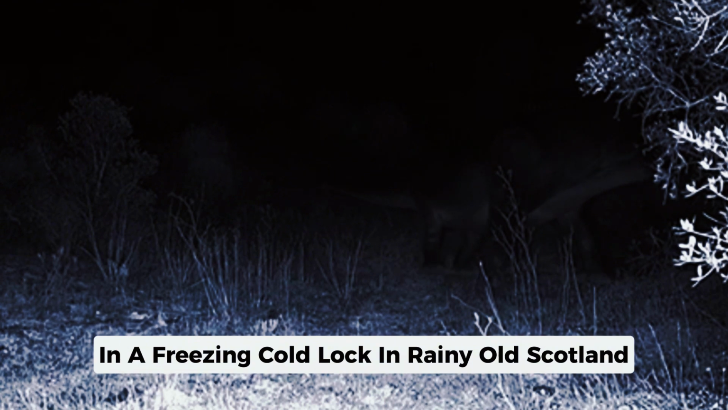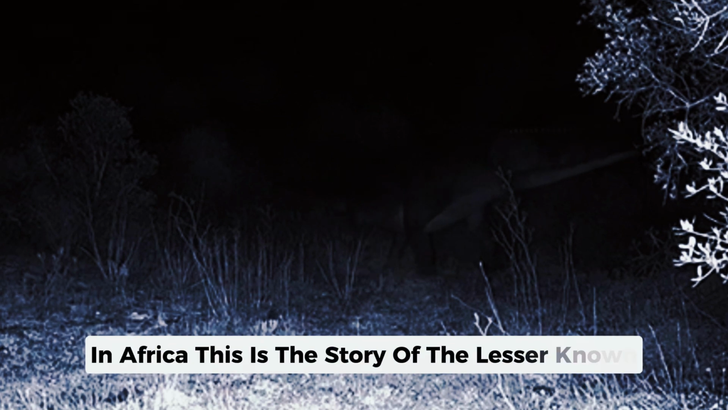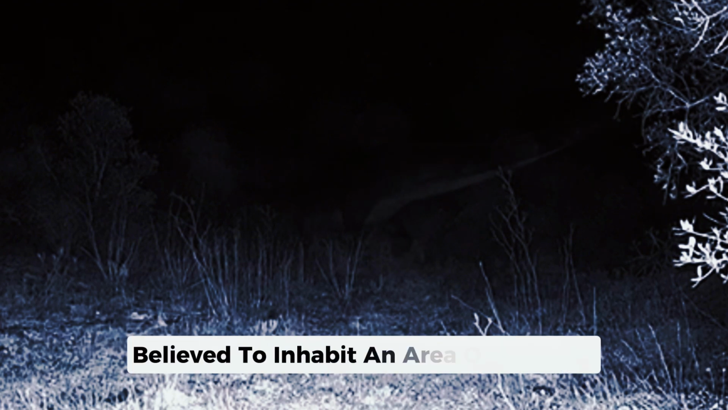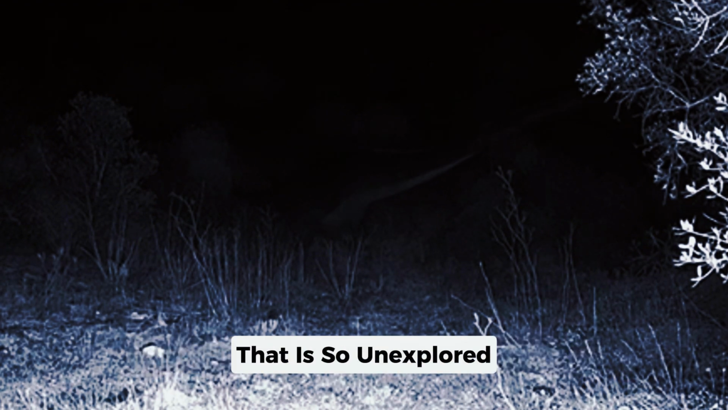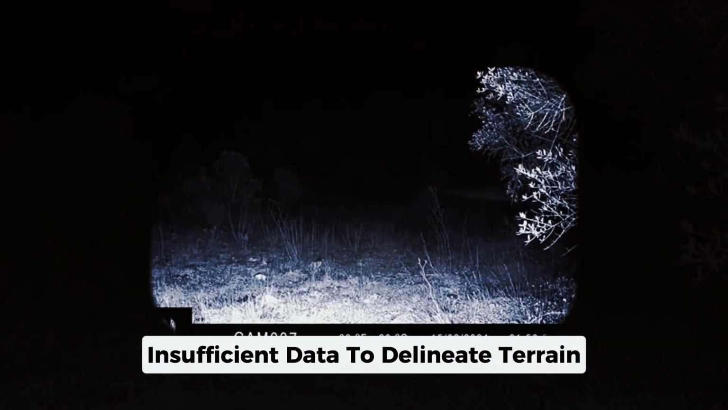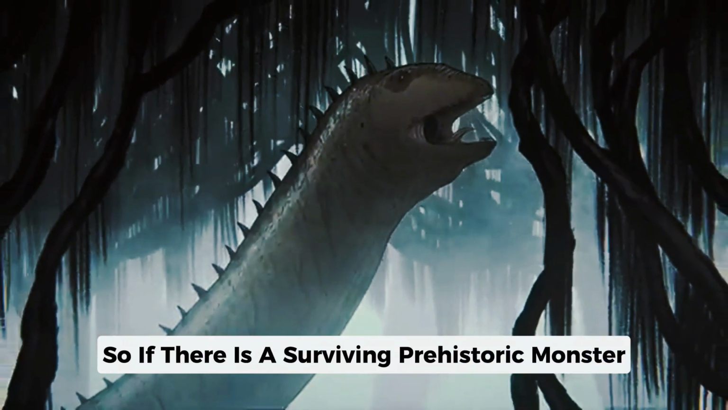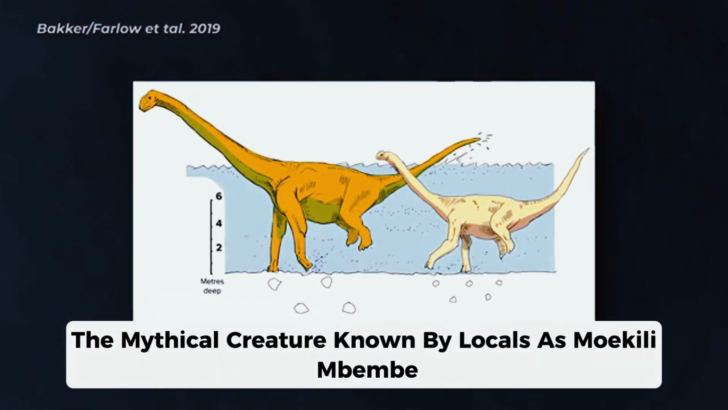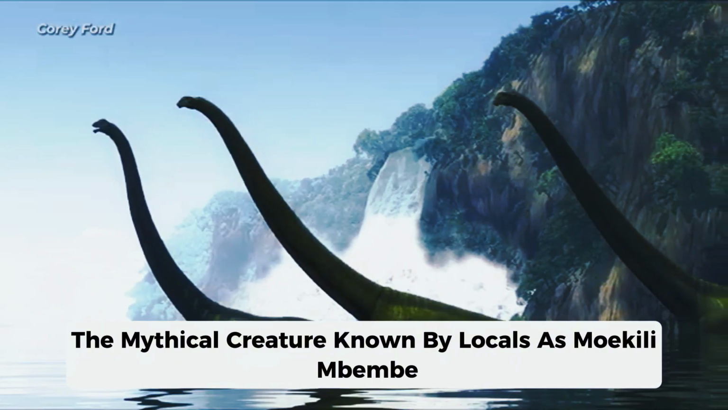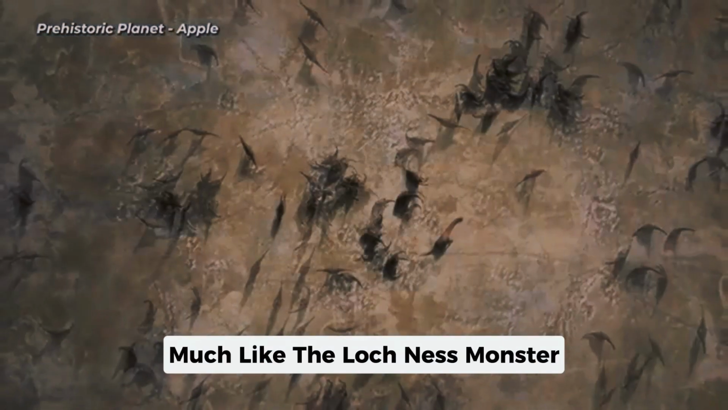In a freezing cold loch in rainy old Scotland, or in the deepest forest of the most remote part of the Congo in Africa? This is the story of the lesser-known, dinosaur-shaped monster believed to inhabit an area of the map that is so unexplored, it appears as a blank space with the words "insufficient data" to delineate terrain. So, if there is a surviving prehistoric monster, who's to say whether or not it exists in such a place? The mythical creature, known by locals as Mokele Mbembe, is believed to be a large reptilian creature with a long neck and tail, much like the Loch Ness Monster.